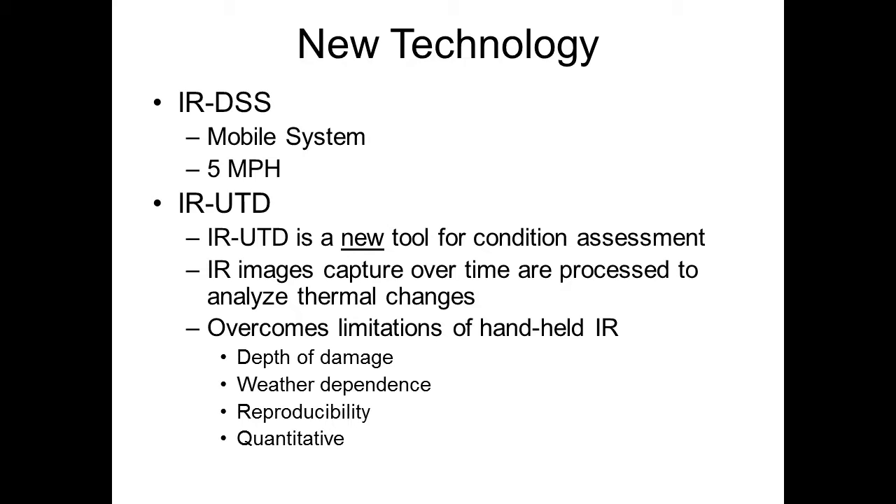One was the DSS, which stands for a deck and soffit scanner. It's a mobile system that operates around 5 to 10 miles an hour, and it's more like a traditional infrared system if you did an infrared scan of a deck. This is similar to that, with the difference being that it's focused more on doing high resolution imaging.